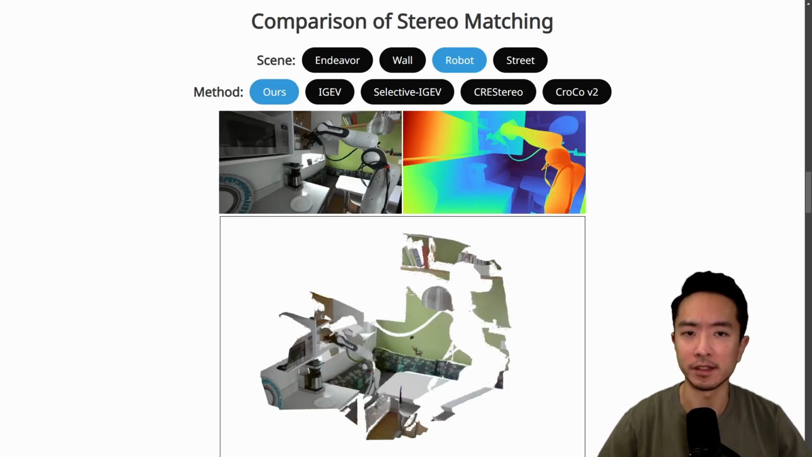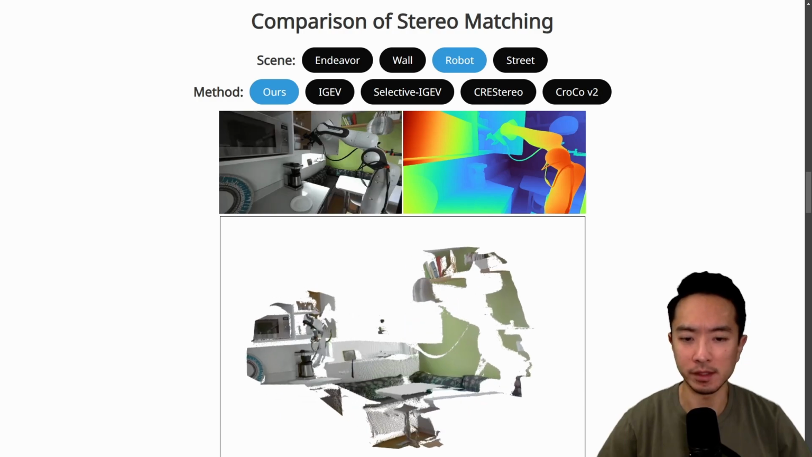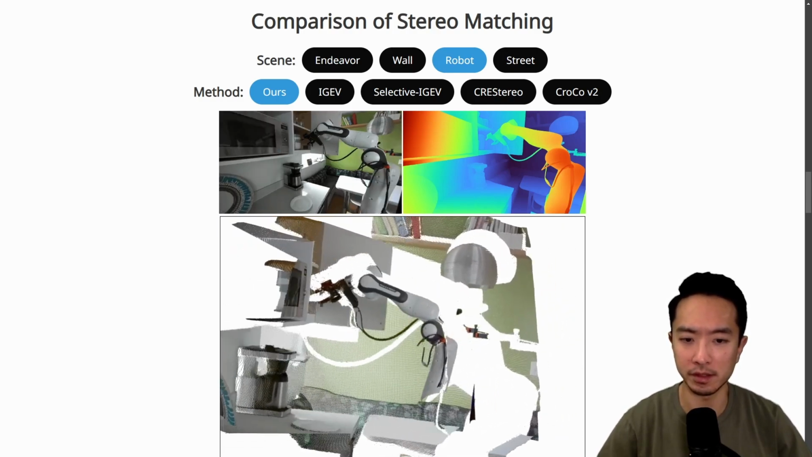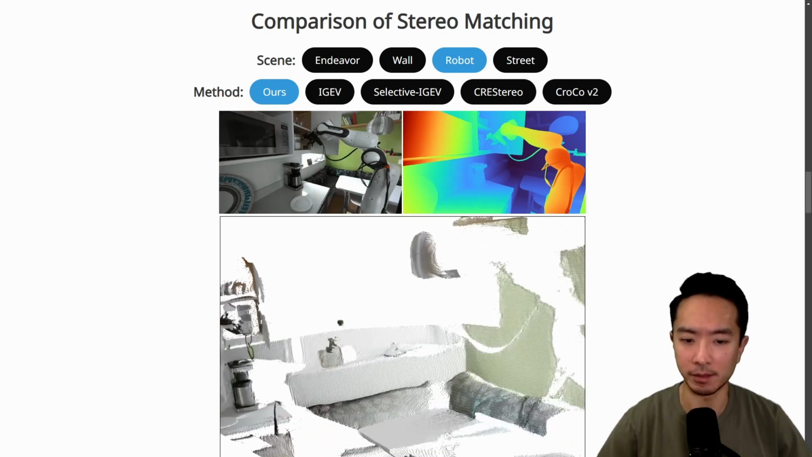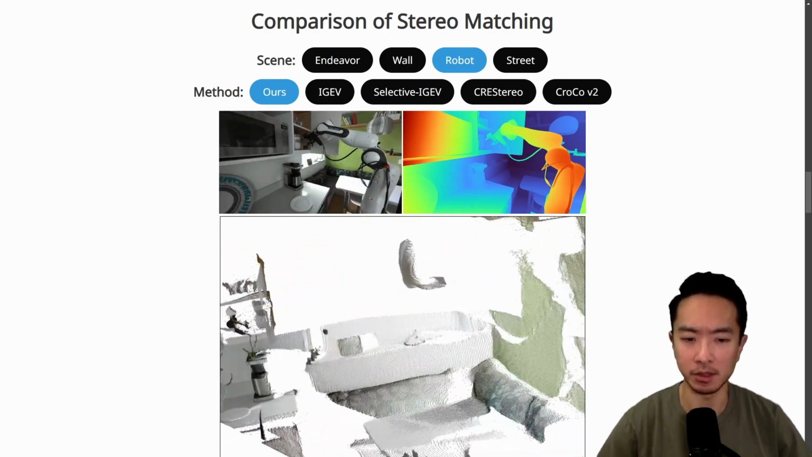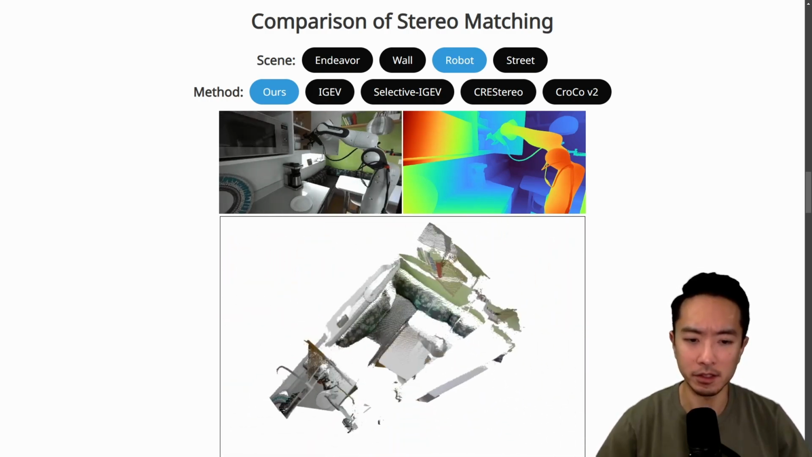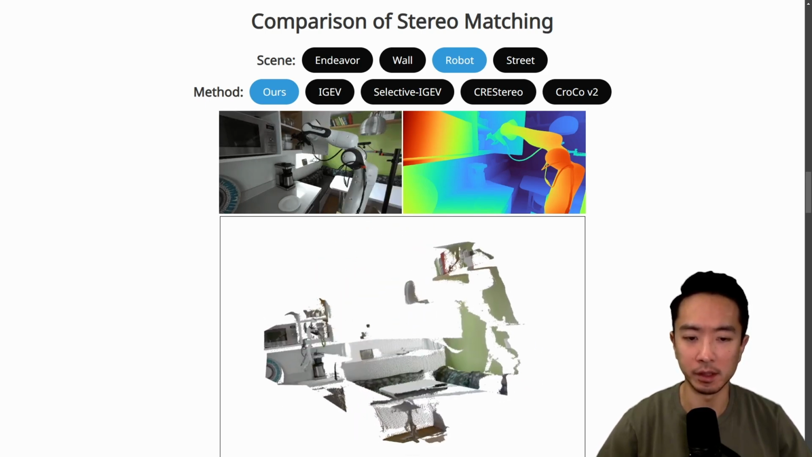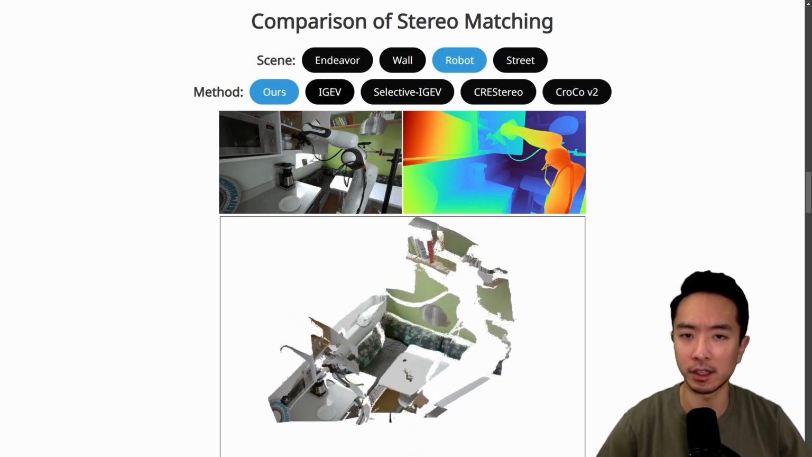Here's another nice example. This is with a robot scene here. And you can see that it captured the robot arm here pretty nicely. You can see all the details have been captured. And in terms of the room dimensions and the overall squareness of it, I would say this one did a pretty good job. So let's take a look at this other one.